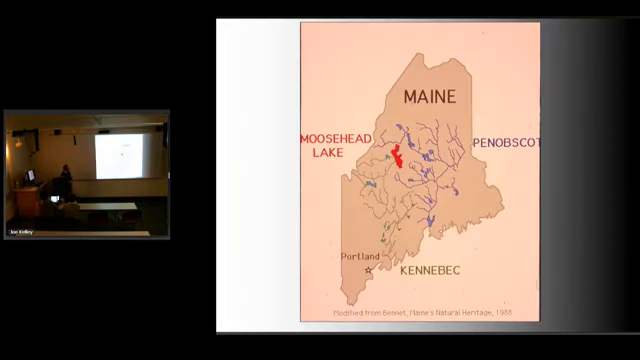Okay. Just a backdrop to the story. This is my wife's story, actually, as part of her dissertation. Here's the drainage of the Kennebec River in green, of the Penobscot in blue. Here's Moosehead Lake, the largest lake in Maine, and you can see it is very close to the divide. In fact, the divide today is right through here.